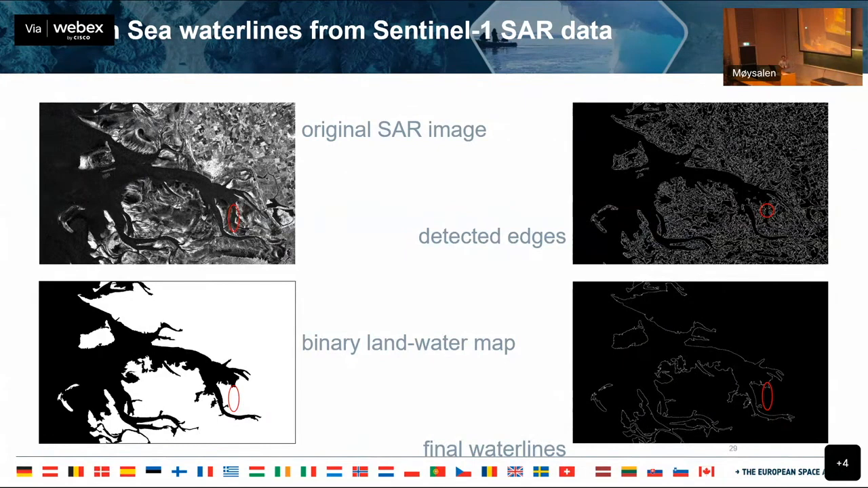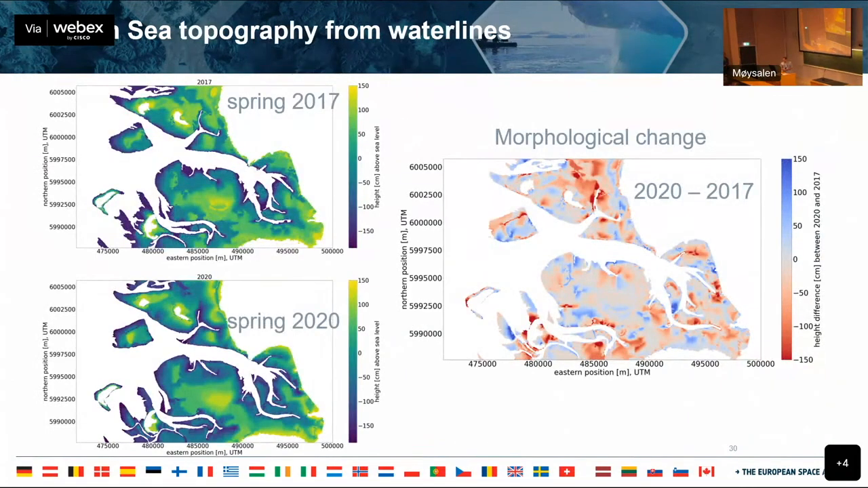So this is the original SAR image and then a binary. So we'll go over to the next one. This is detection of edges, and then you can make these binary maps. And then what's really fascinating in application is that you can look at differences between, here, spring 2017 and then spring 2020, and then the difference.